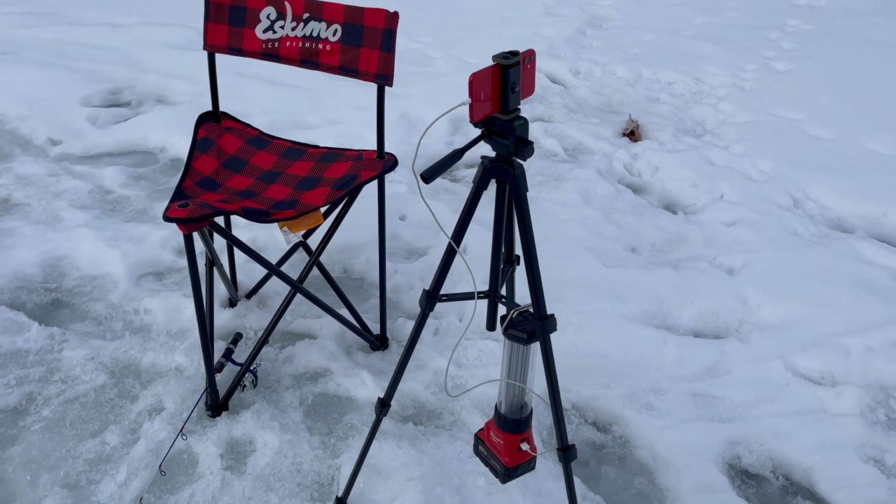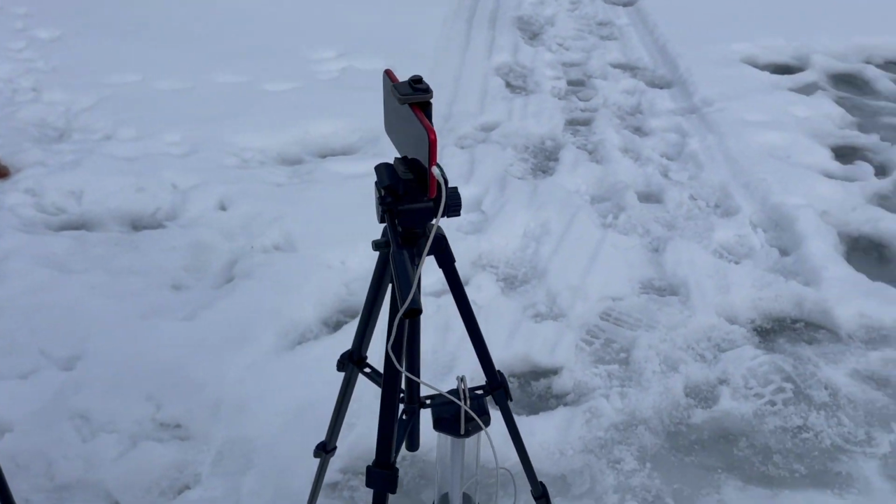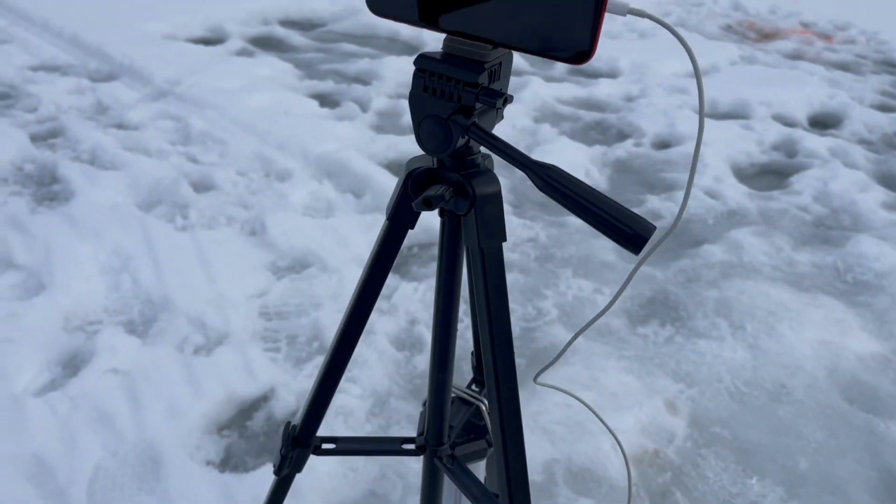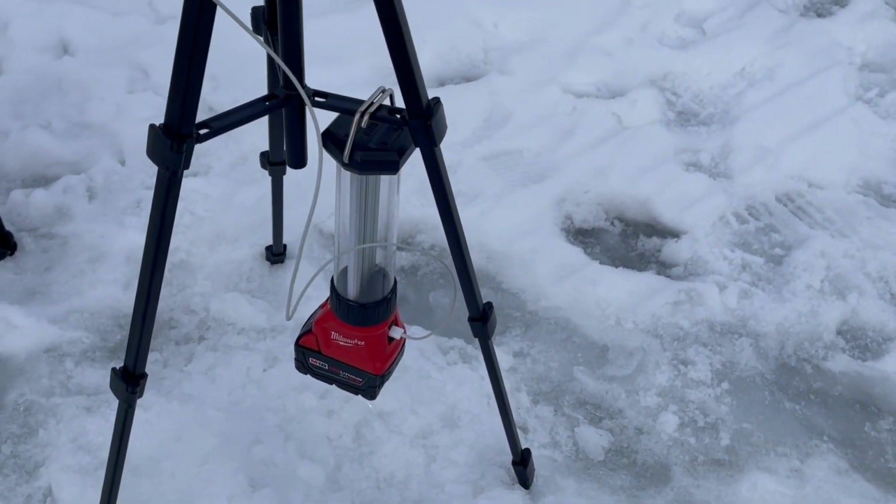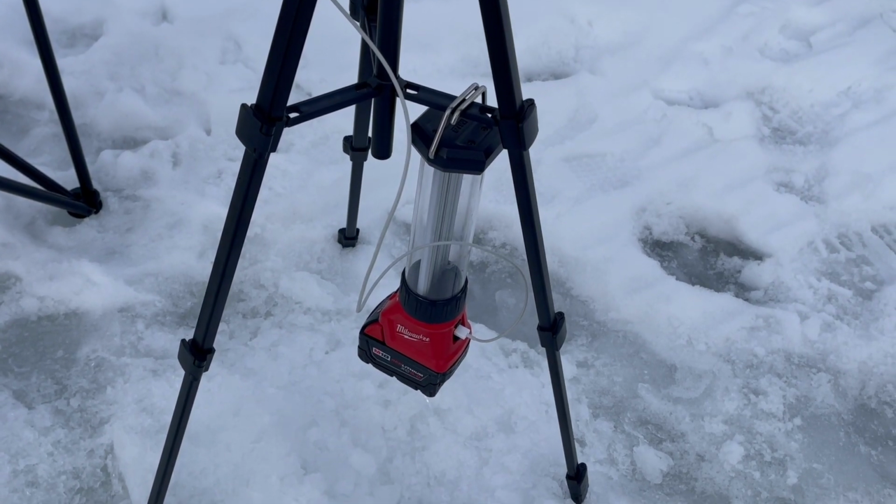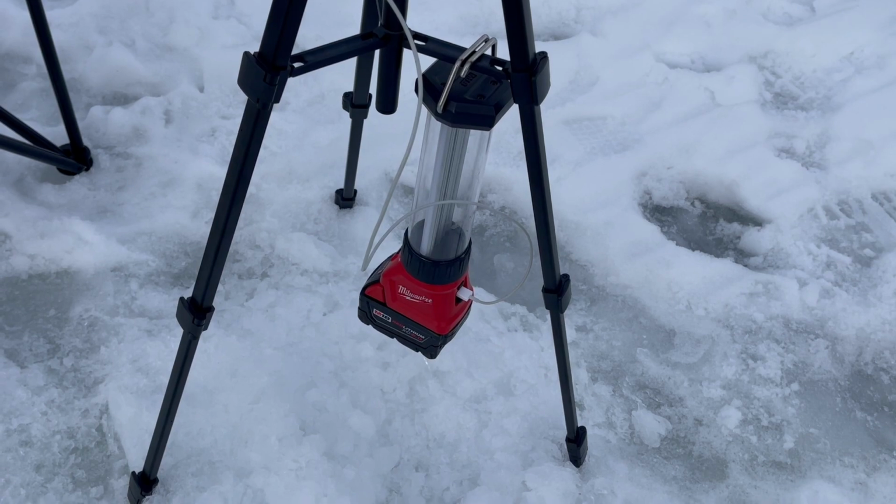When your iPhone gets to the point of shutting down, the battery is low. I have this Milwaukee lantern. When your battery gets low on your phone or your iPad, I got a bunch of these batteries.